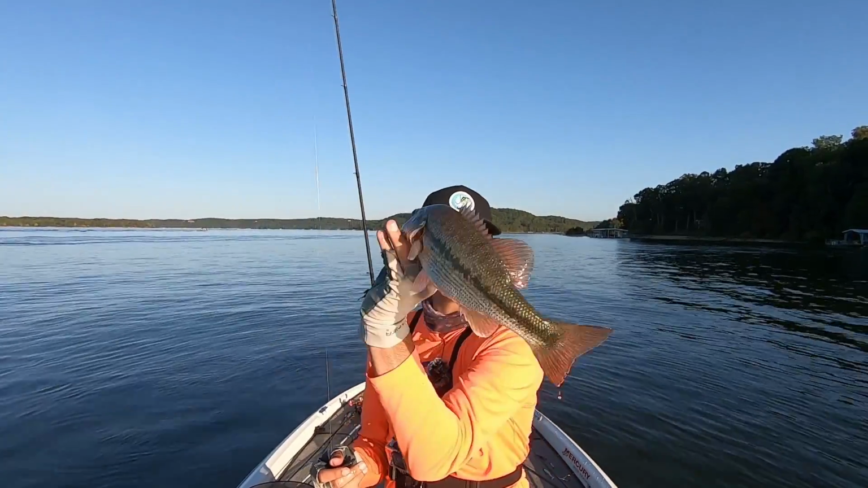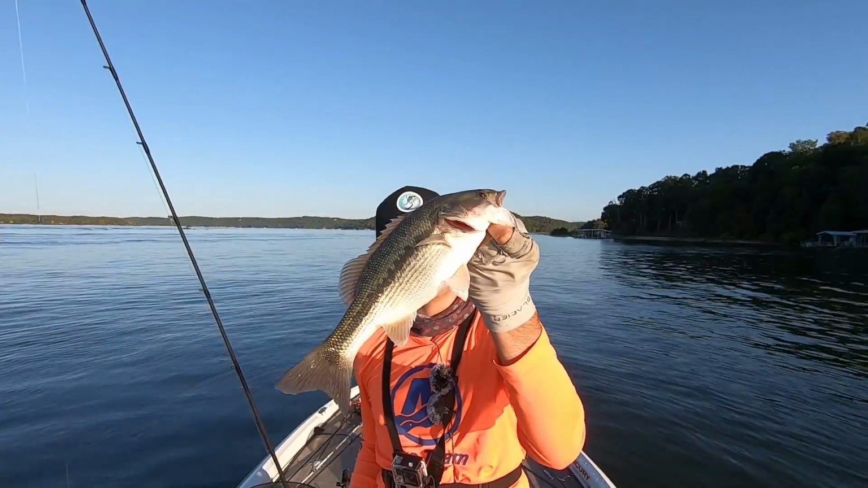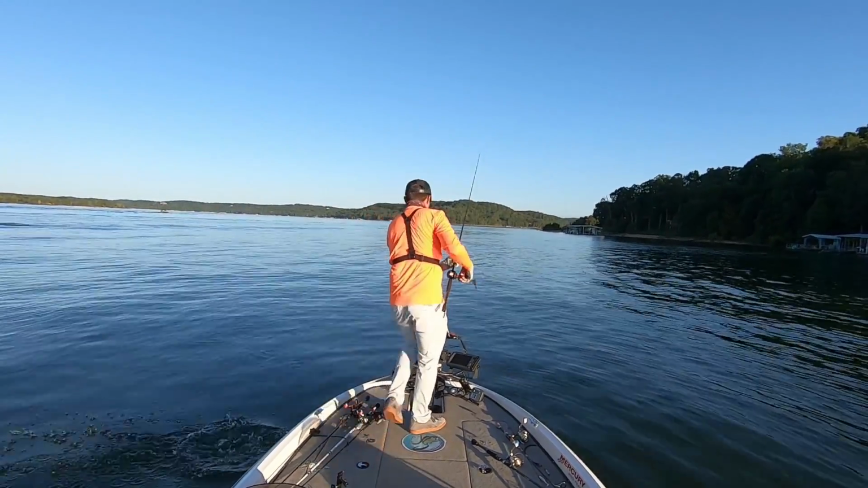Not going to worry about weighing them, guys. Just a little 1.25 pound fish. Don't really want to waste too much time. I want to get back in there, but we'll just call it 1.25 pound. But that's what I'm talking about. Nice spotted bass right there.